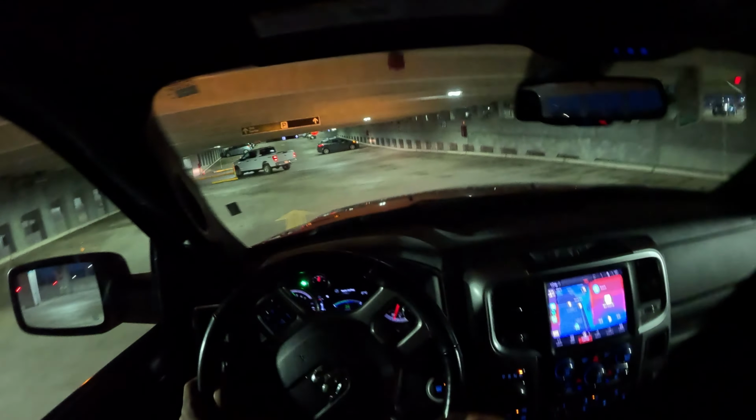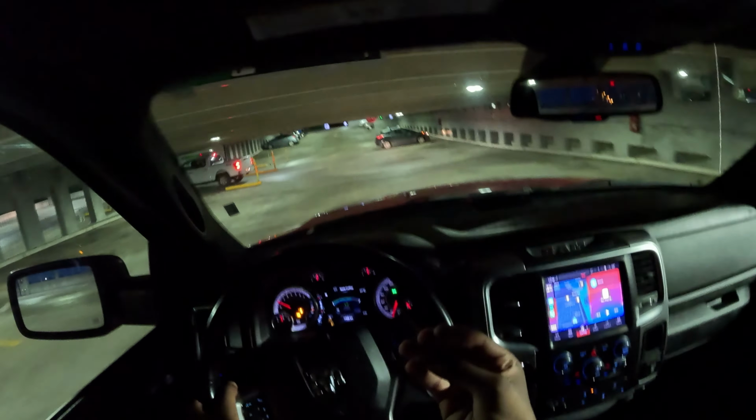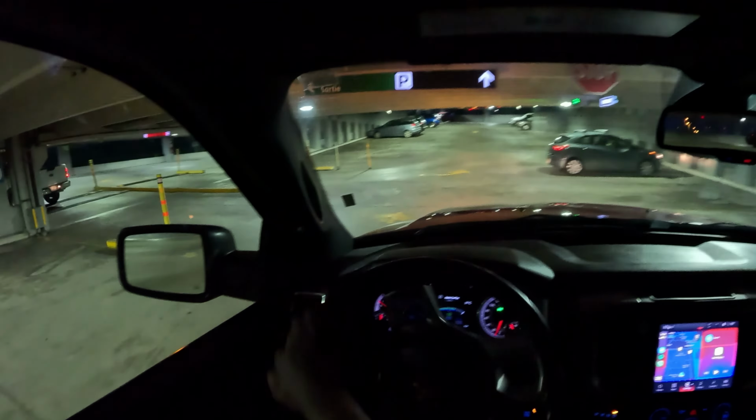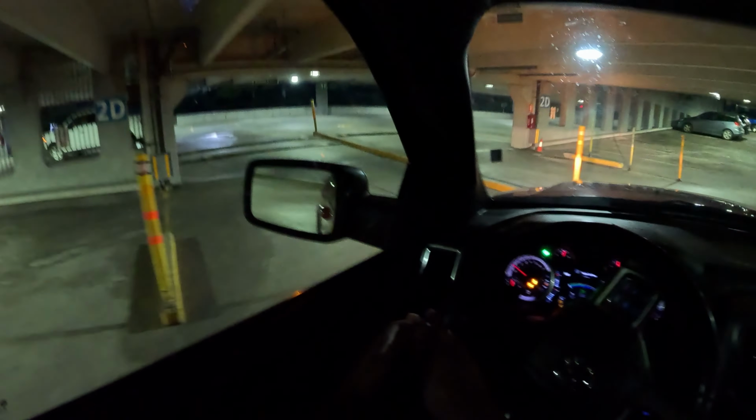Now let us quickly get out of this parking garage. And yes, for those wondering, we are in a parking garage, even though with this truck you feel like you're gonna scrape something off the roof because of how high this thing is. But trust me, you'll be okay. You'll fit in most parking garages, and if you don't, the parking garage will warn you and tell you not to even attempt bringing in your truck.